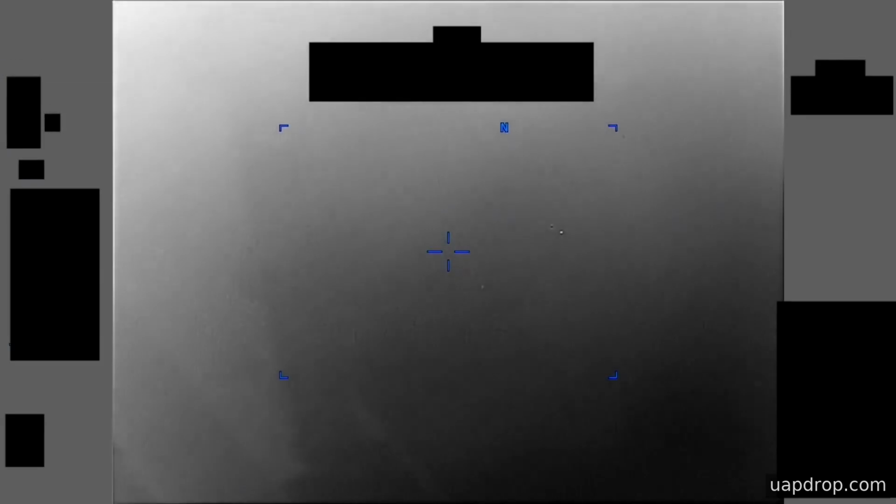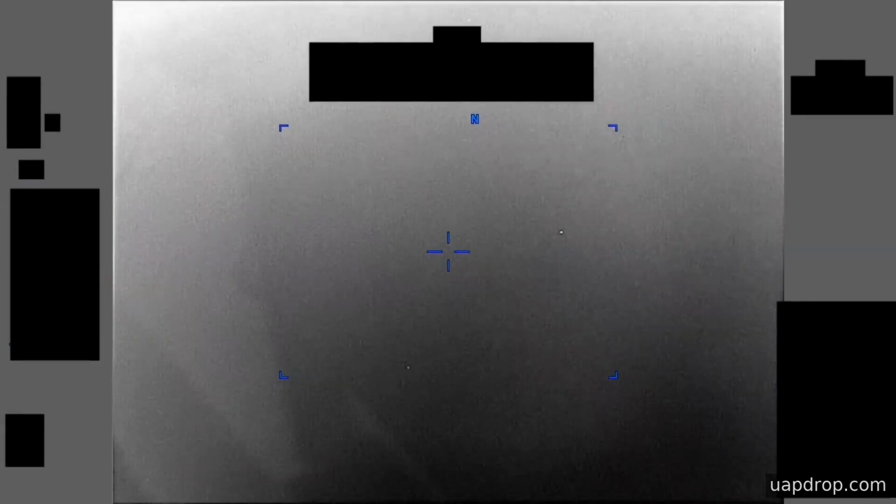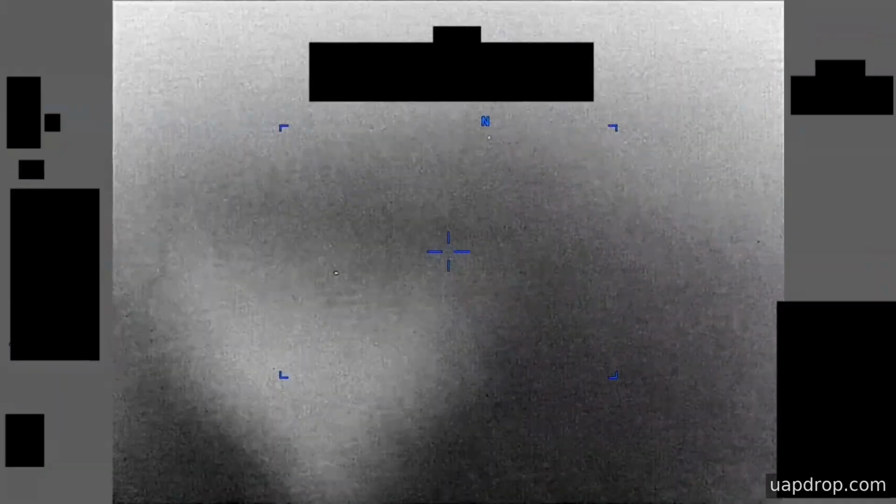What makes this file notable is the combination of intermittent signature, repeated sensor reconfiguration, and the absence of a witness statement to contextualize what the platform recorded. Those elements limit what can be concluded from the imagery alone and leave the observation open to further review.